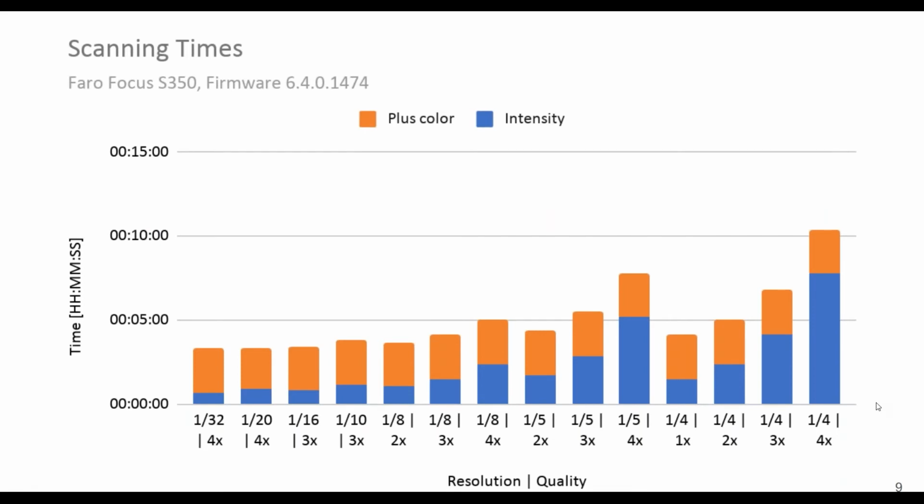But what you can see here very clearly is if you need to capture every scan with color, this will add up a lot and you will need a lot more time to scan the complete project. If you are able to scan with intensity only, it will be a lot faster. And this will, of course, save a lot of time and will cost you less time and therefore the customer less money.